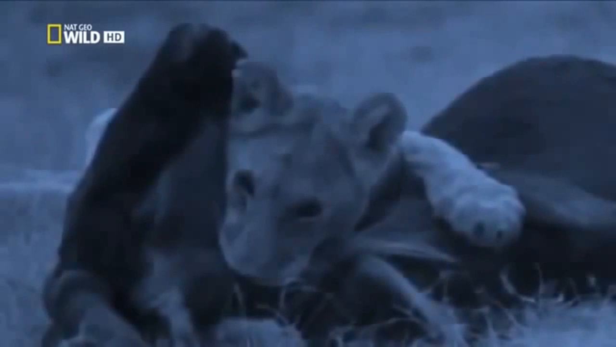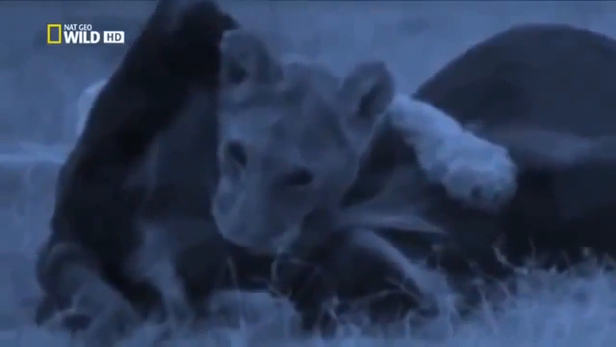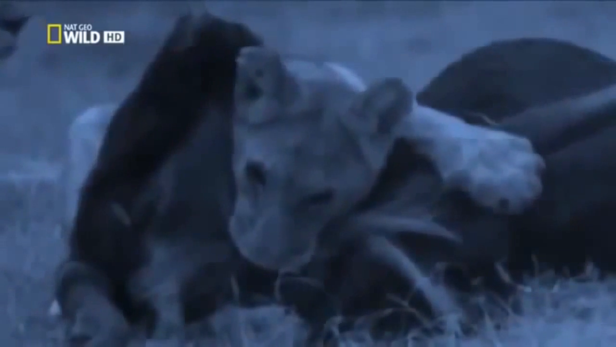Her mother immediately stands back. She gives her daughter the chance to make a kill big enough to feed the whole pride. The young lioness throttles her victim, just as she's been practicing on every kill since she was little. This is a big moment in her life, a sign she has what it takes to be a successful hunter, like her mother.